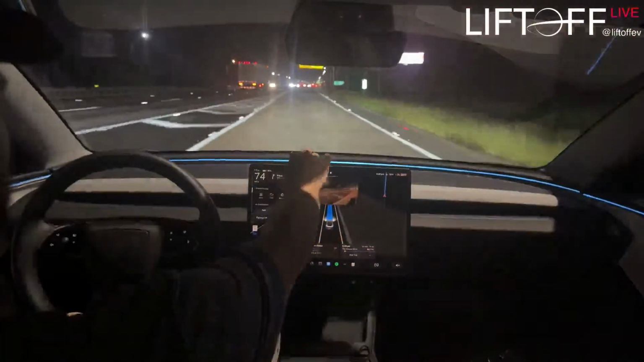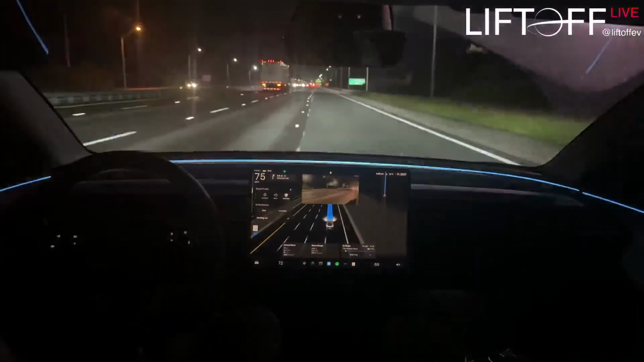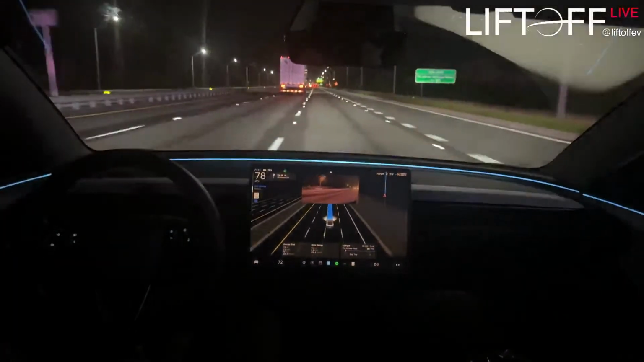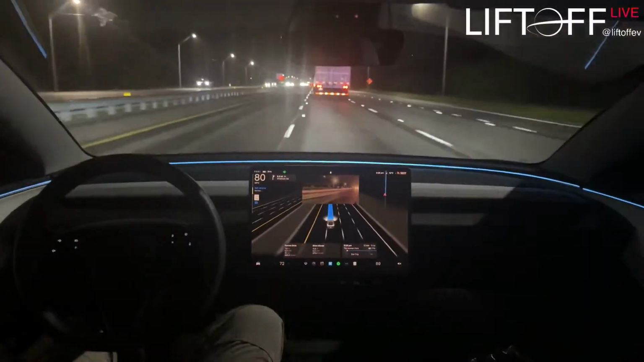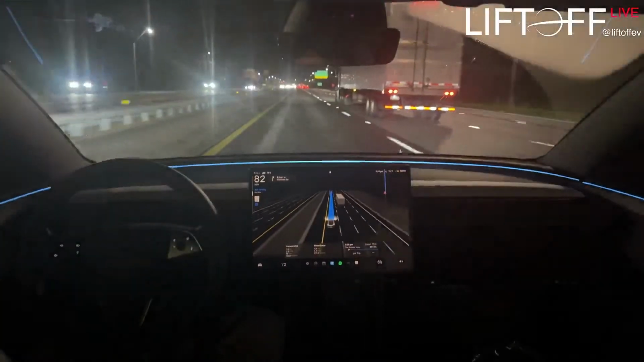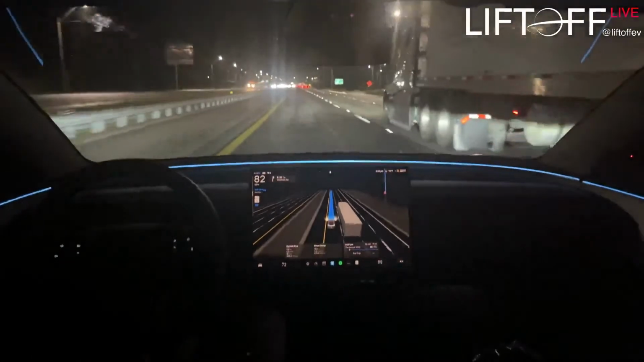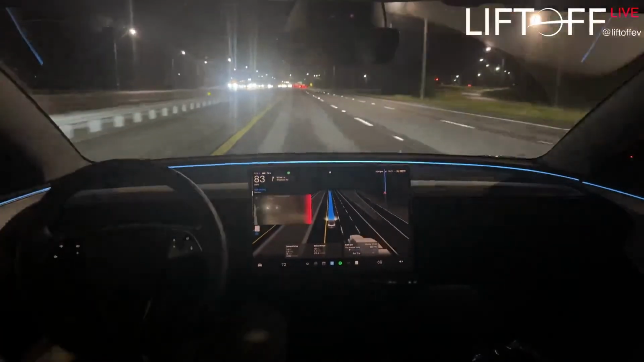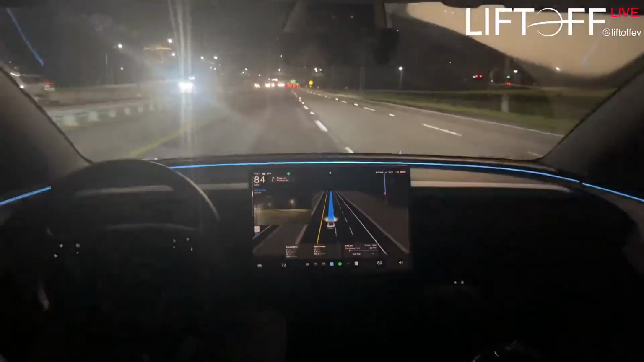Let's try out Mad Max mode, huh? Damn. It's cruising. It was definitely not this eager to get up to 83 miles an hour in the past. It's nice that it still gets over though.